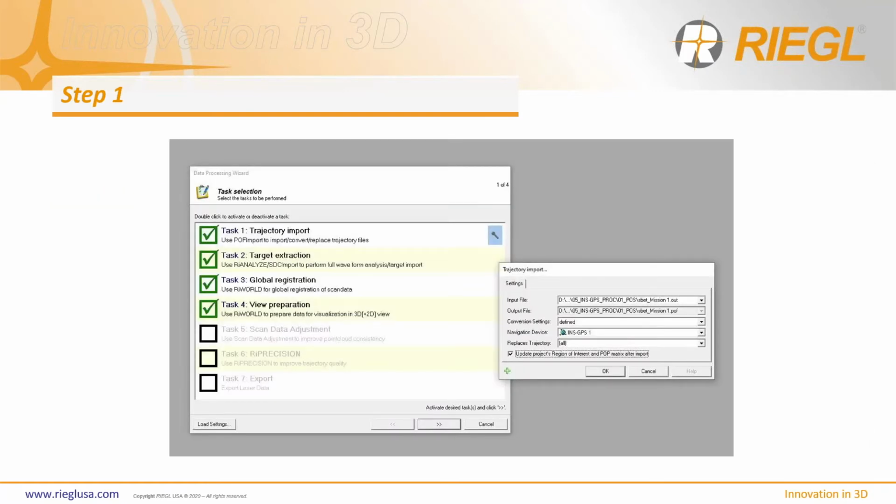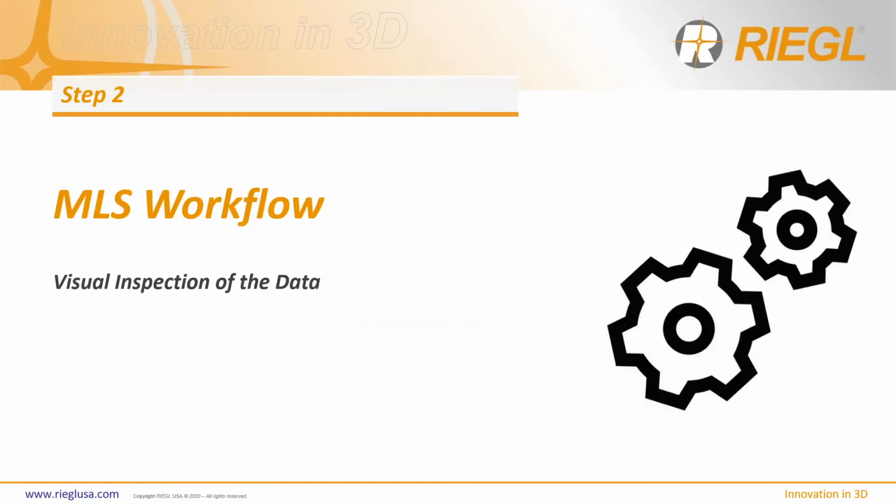And you can see we've added some steps since the early days of the data processing wizard, namely that we've added to it the trajectory import step. So now in one location, you import the trajectory, you start processing the data, and you get the data ready for viewing, all in one step. So pretty easy to use.